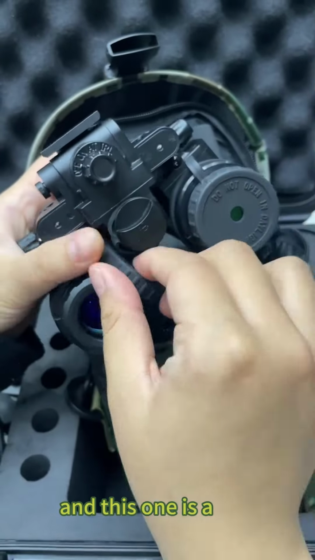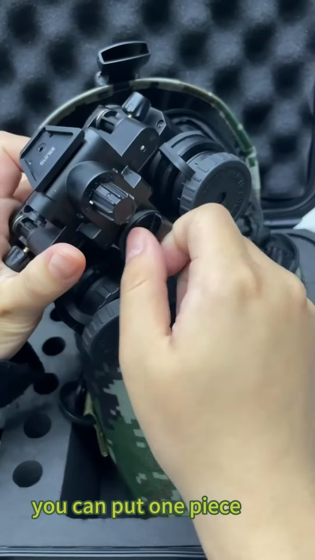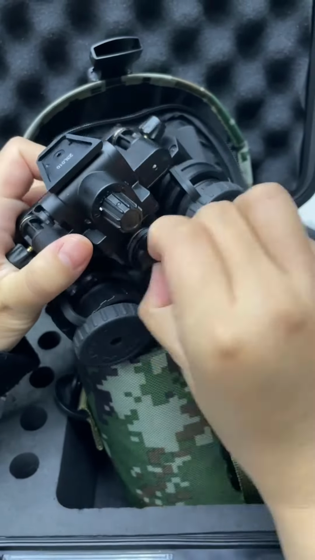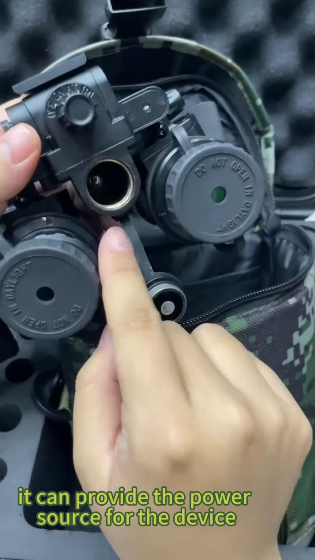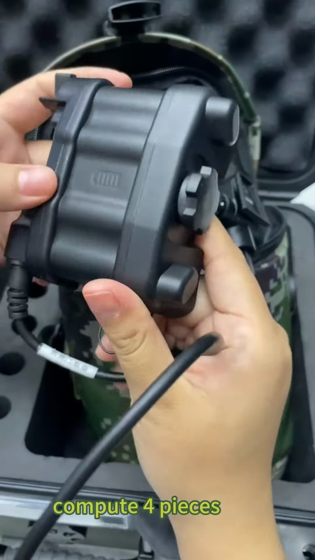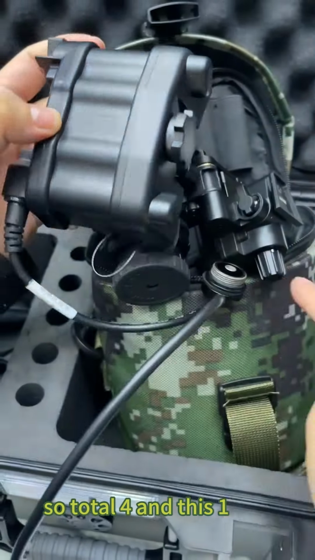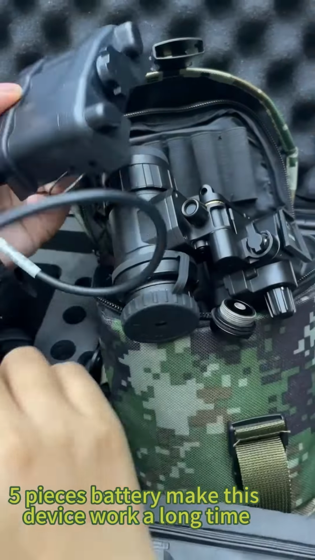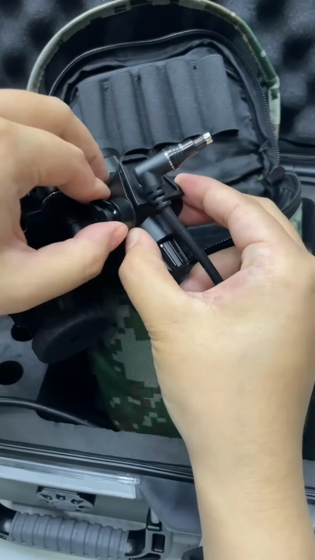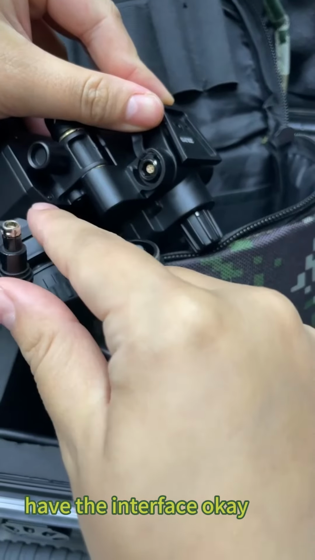And this one is a battery box. You can put one unit of CR123 battery in here. It can provide the power source for the device. In addition, if you want it running more time, you can put 4 pieces. So 2 to 4, and this 5 pieces battery make this device work a long time. And you can see here is the interface. Connect it with that. Have the interface. Okay.